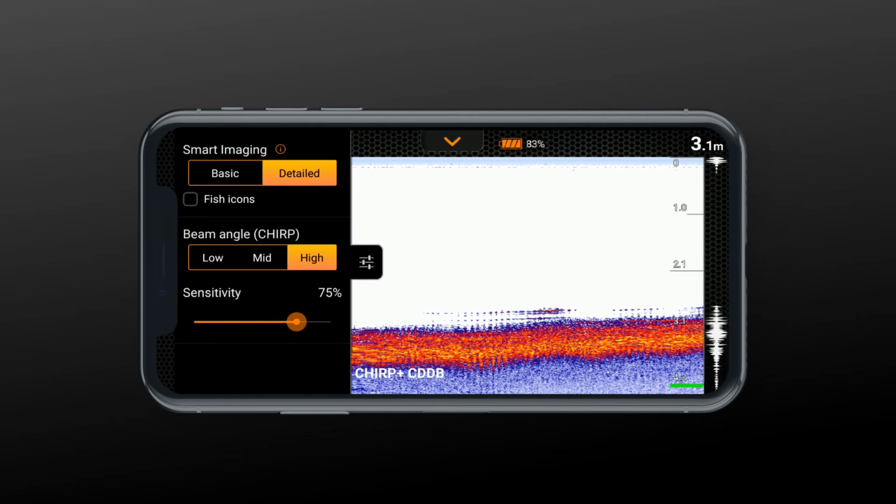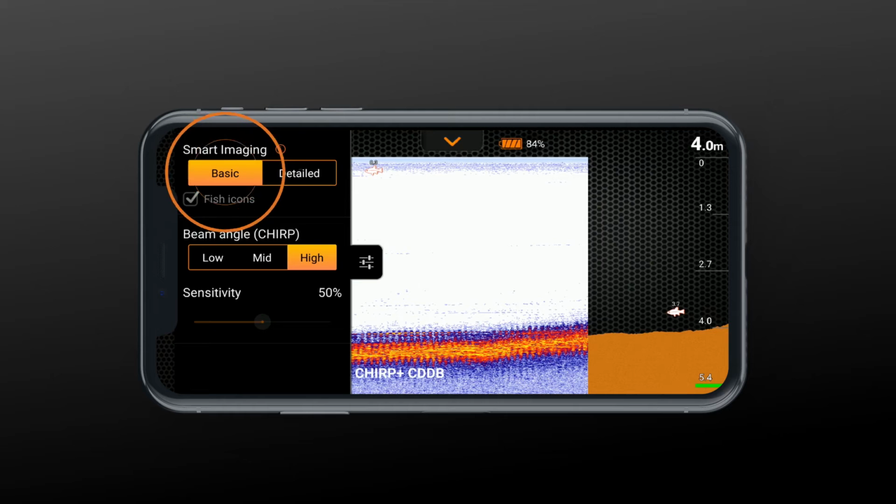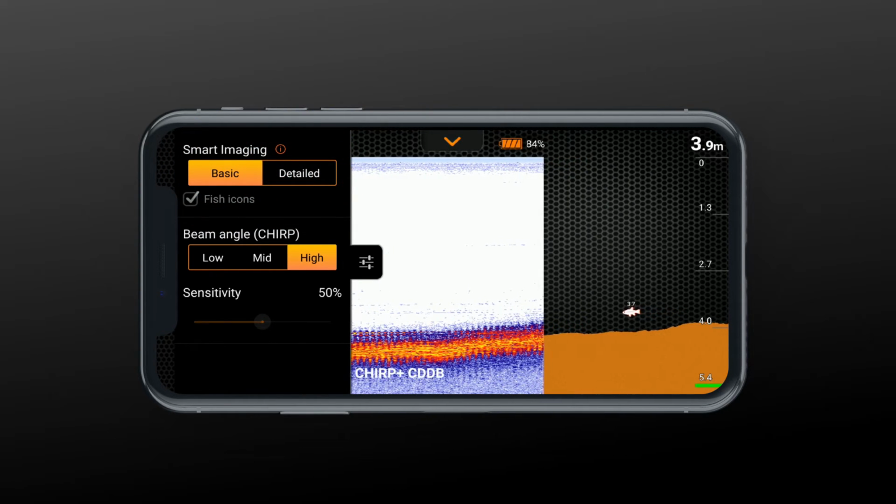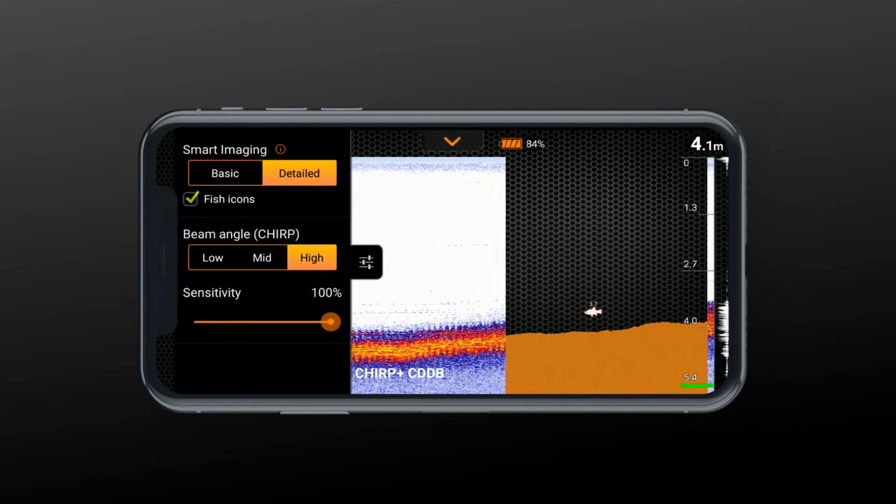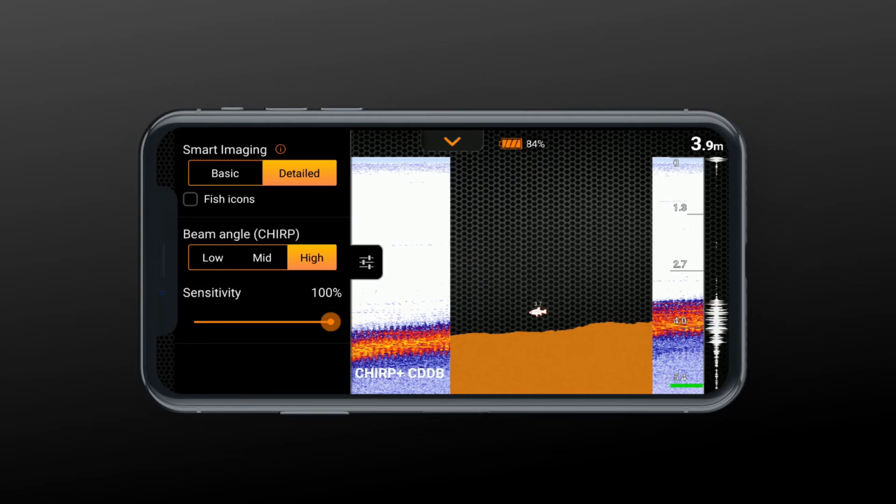Finally, the left side menu allows you to tailor the visual display. Choose between basic or detailed modes. Basic shows only the depth, bottom contour, and fish location. Detailed mode will show bottom, fish arches, clusters of bait fish, and vegetation.